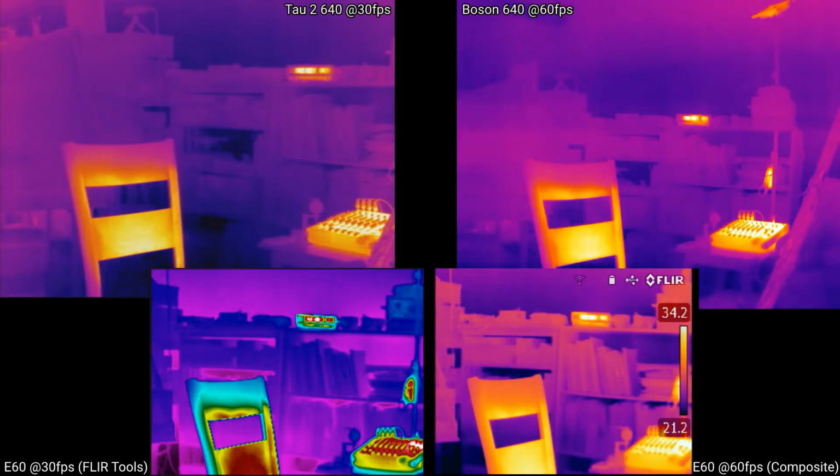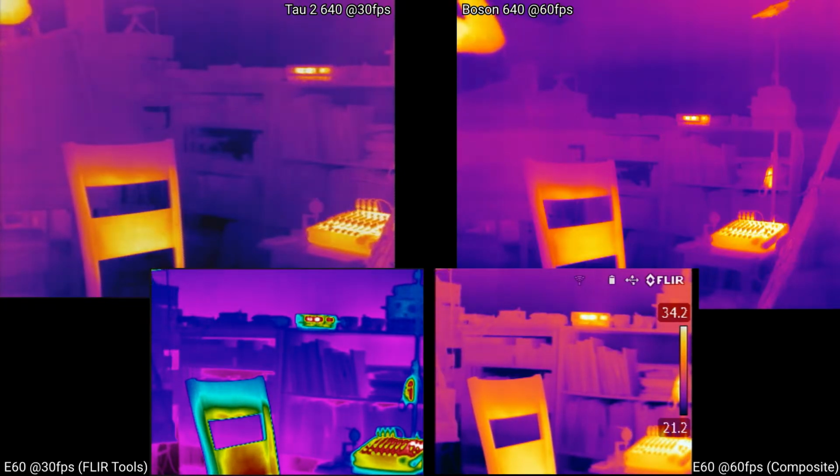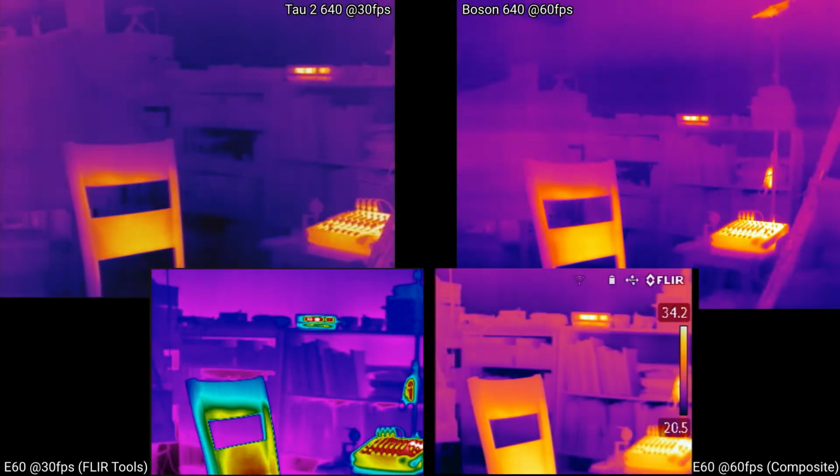you can see that the Boson switches much faster, but I've found that when you're out of frame, when there's not a hot object in the center, it tends to flicker a lot more. It might not be the case now, but you are seeing a little bit here, and the Tau 2 really doesn't do that. And actually, as the chair cools, the Tau 2's maximum gain will go up higher than the Boson, even though that is configurable in the Boson, to be fair. Looking at this, actually I'm going to cross over so I can see this on the camera better.